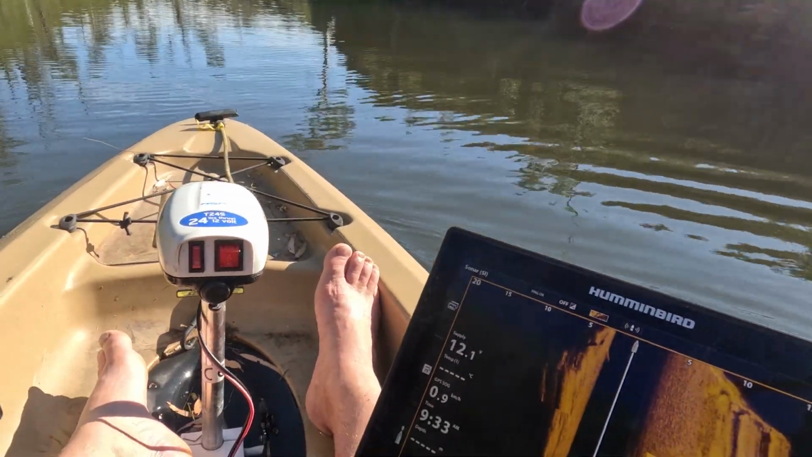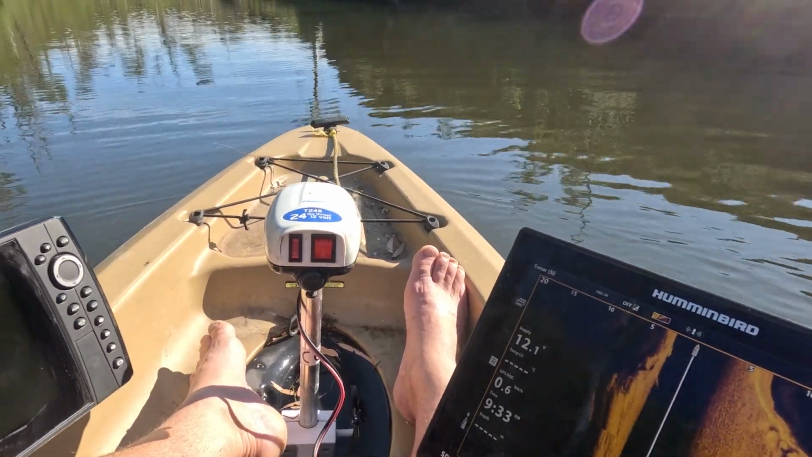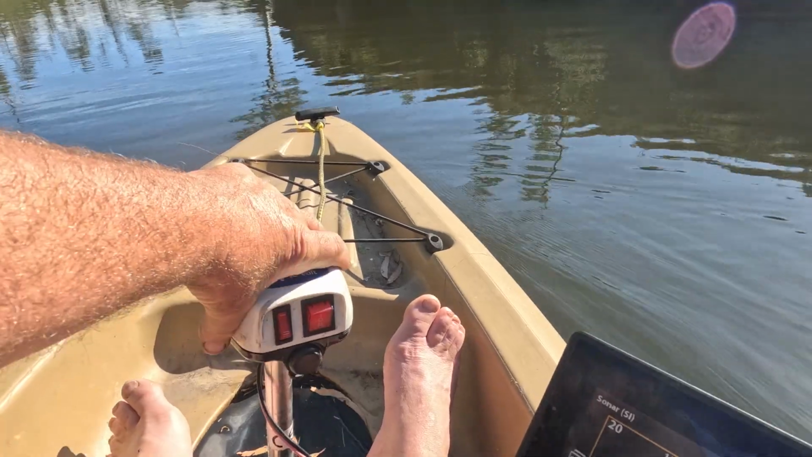I did forget my paddle today, so hopefully we're not up the creek without a paddle. In a barbed wire boat.